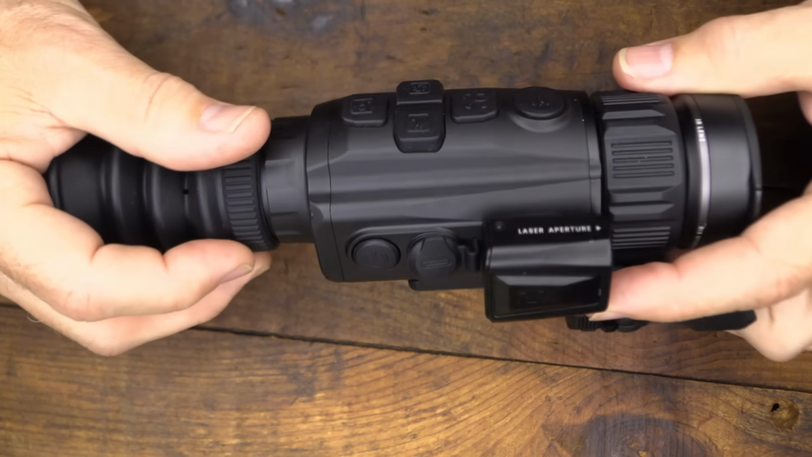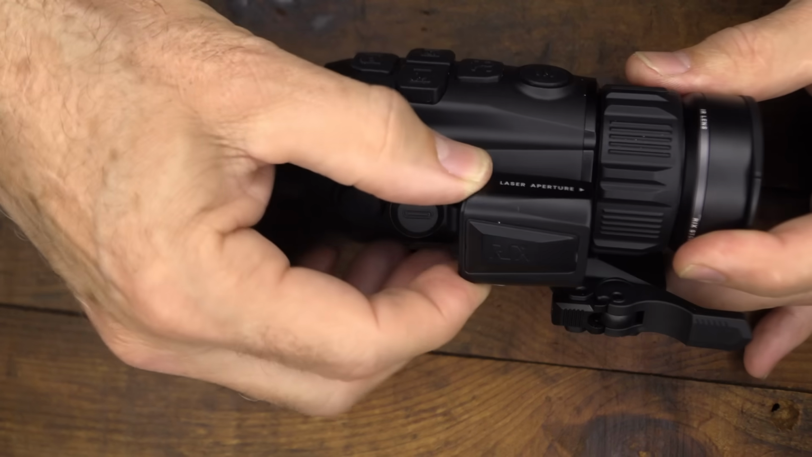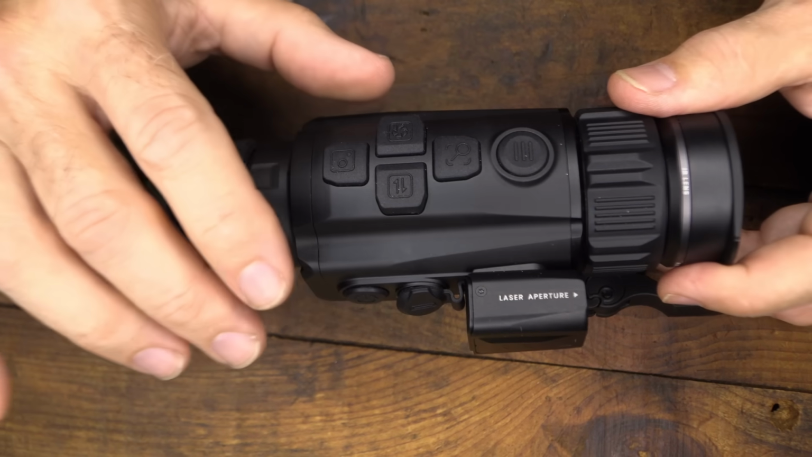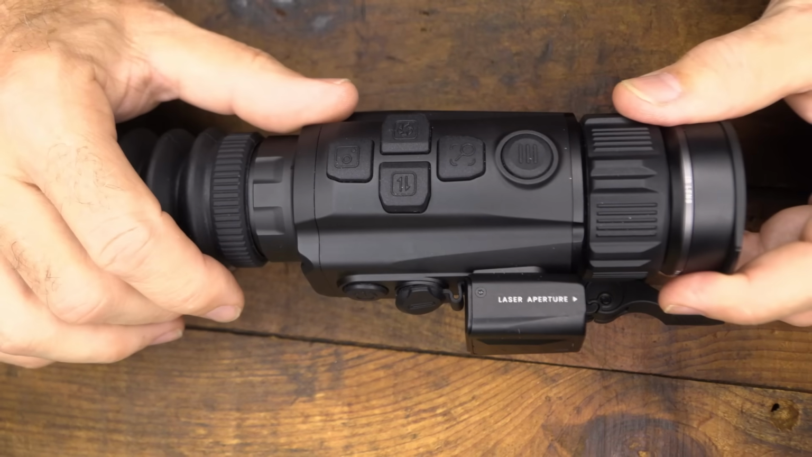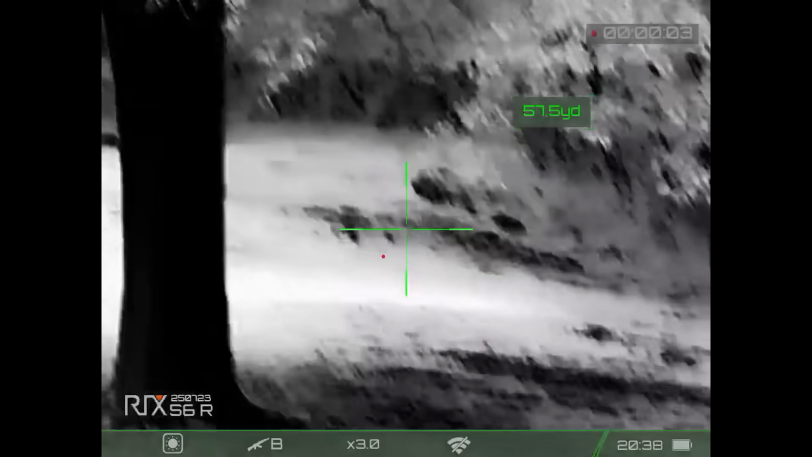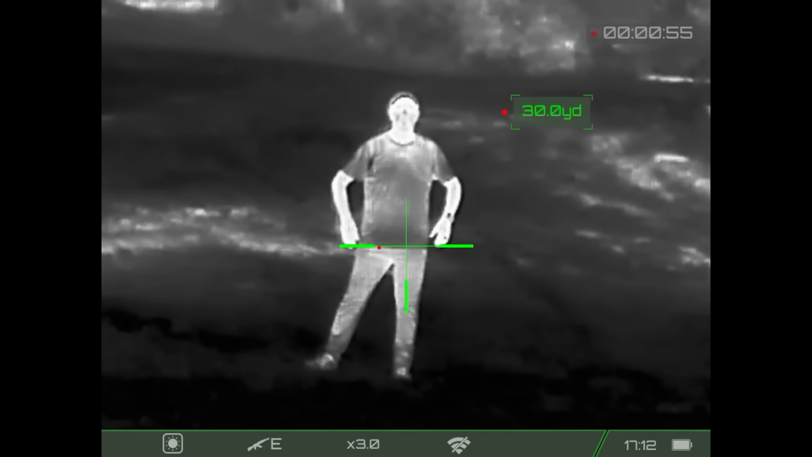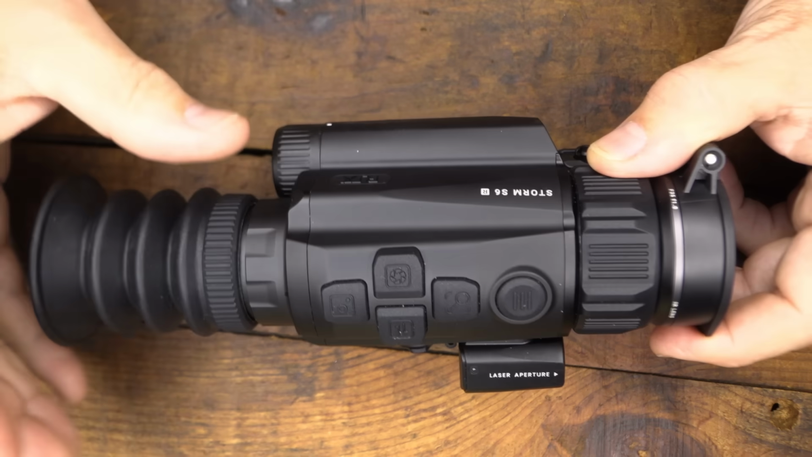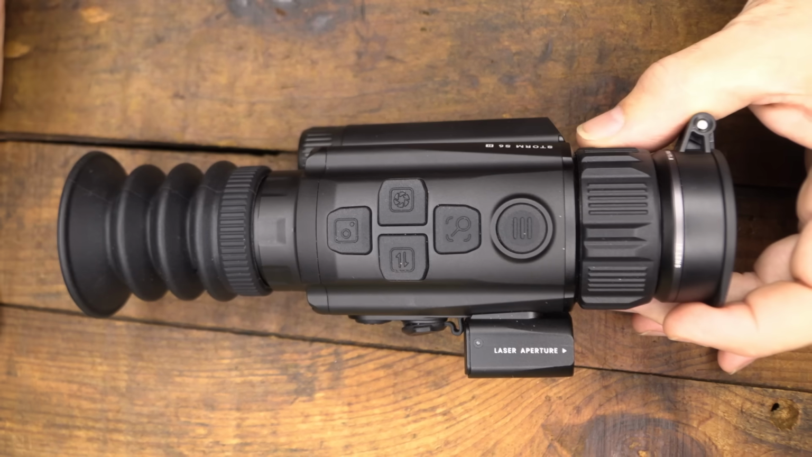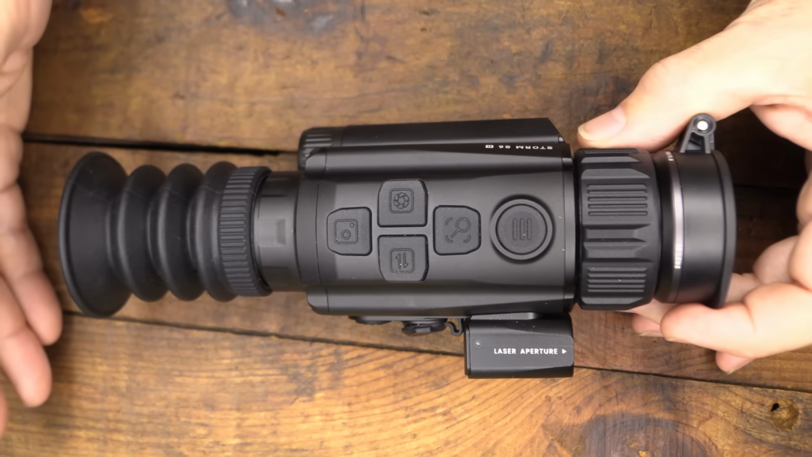The laser rangefinder, or LRF, is right here on the side of the optic. It's very small, and yet it'll get out to 1,300 yards. And you can program ballistics into the optic through your app. You can range distance, reads it out on the screen. It tells you exactly what distance you are for different objects. But the actual detection distance is 1,969 yards. Now, for practical use and really ID range, it's going to be between 400 and 500 yards. And you don't really want to take a shot past that. You're going to want to be able to identify.